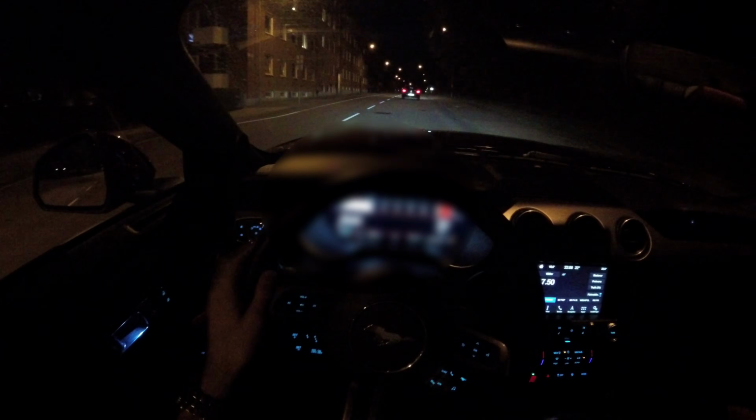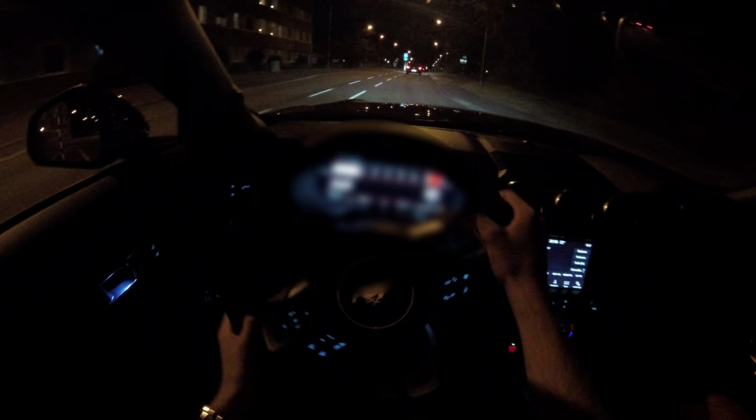It feels more at home doing a slide than driving normally. It's so easy to control, especially if you're a pro racing driver like myself. No, I'm kidding. I'm not a pro racing driver, but it's really easy to drift in this car.